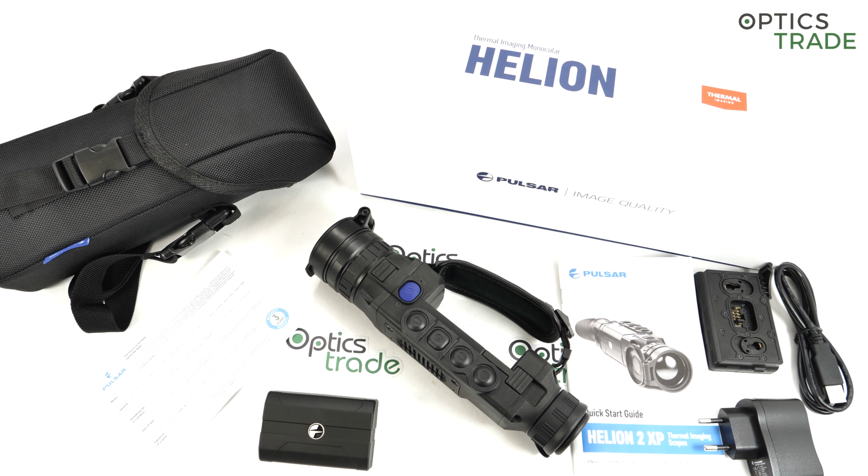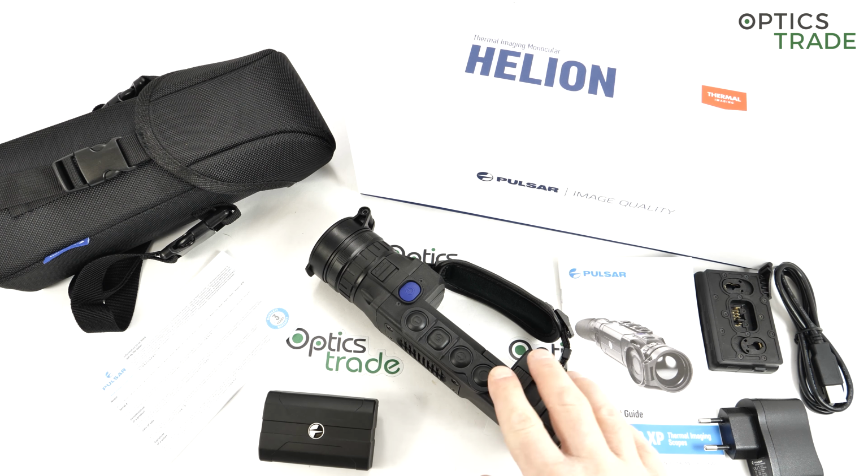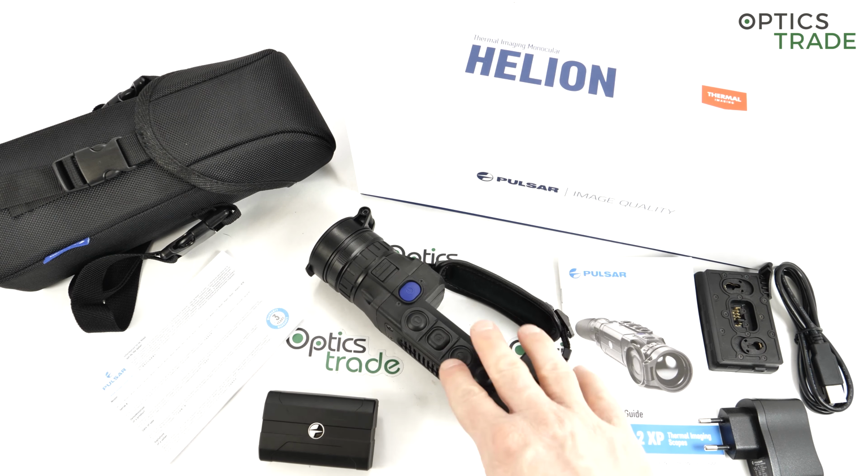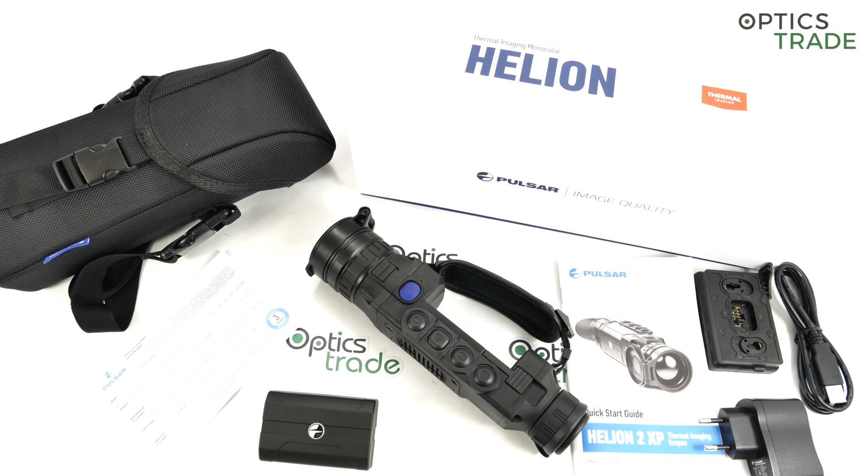The field of view is 21.8, almost 22 meters at 100 meters. So the field of view is astonishing. And this is also a difference where the XP devices are much better than the XQ devices, the same Helions with the XQ sensor. The field of view is just much, much better on the XP.